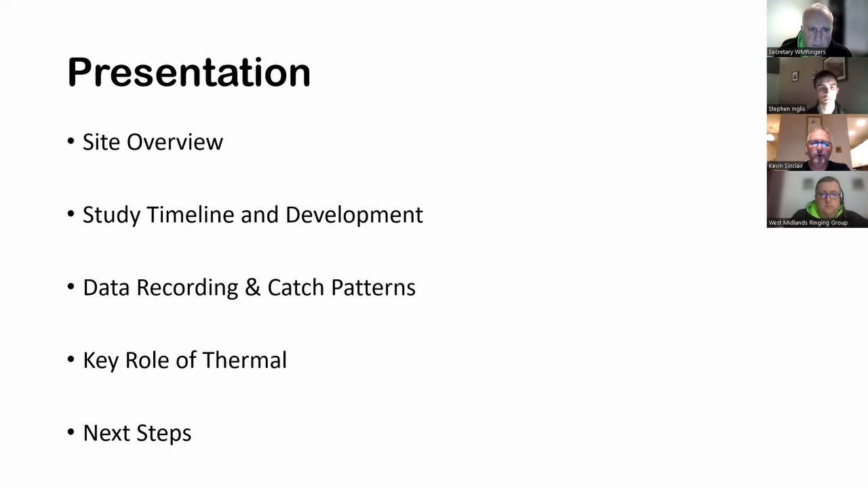We'll give you a wee overview of what our study has involved over the past 13-14 months and how that has evolved, with the use of thermal latterly. We'll give you some information about data recording that we undertake and a wee look at the catch patterns on site. So principally we're looking at woodcock, jacks and snipe. And weaving through that, there's going to be references to how thermal has supported us.